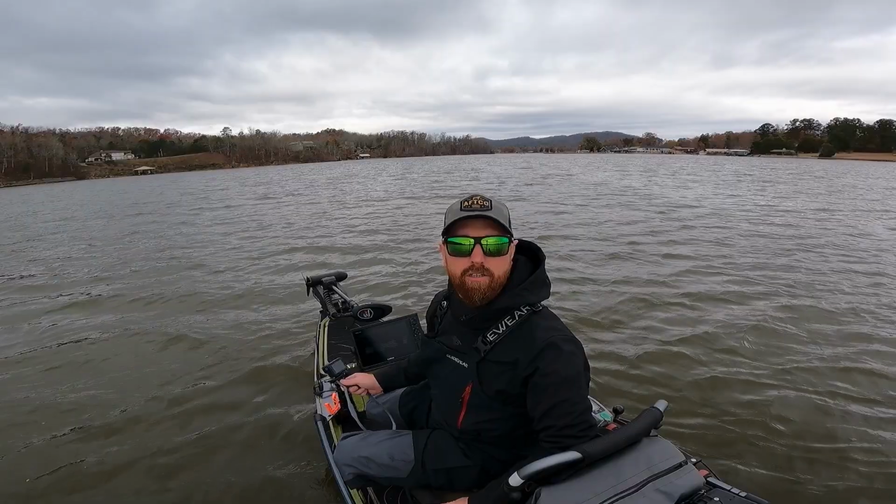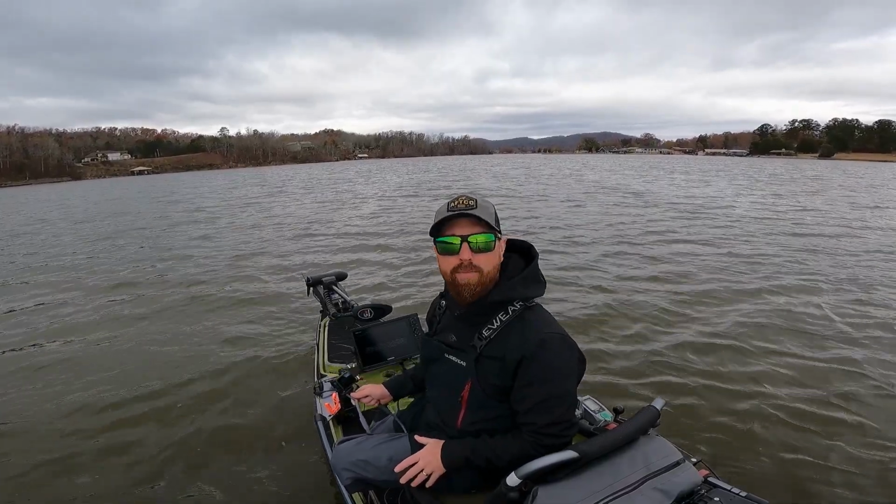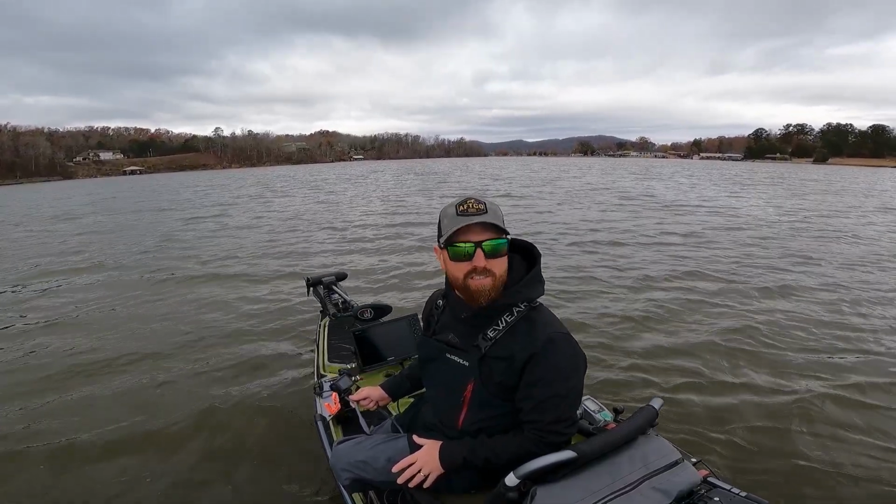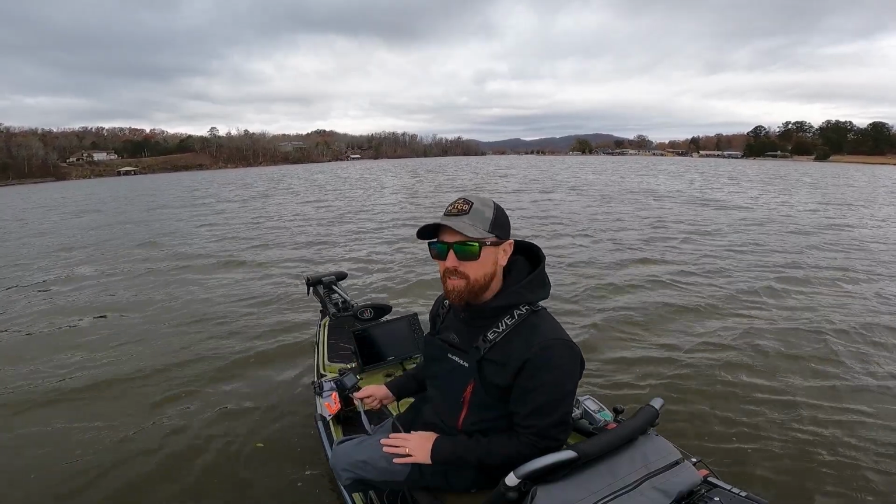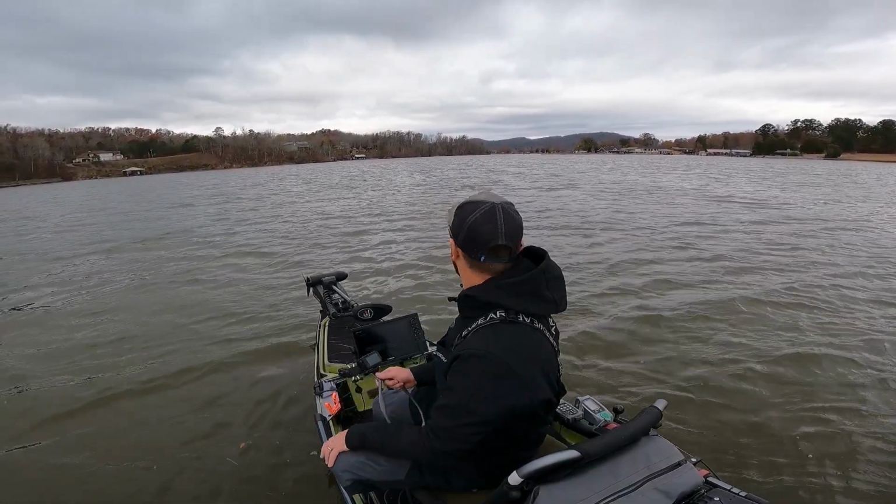There's some sort of bass tournament going on out of the ramp that I put in at today. There's about 10 trucks there, and I'm seeing some boats on the water, so they must be having a little private tournament out of this ramp.